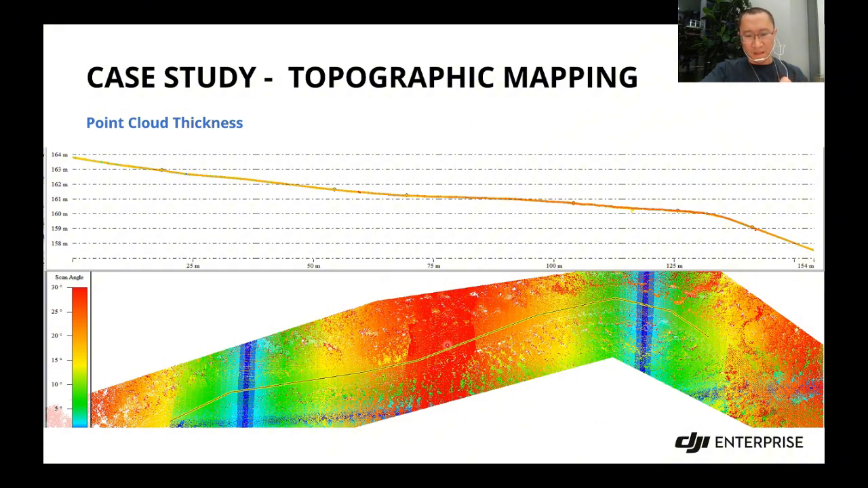So in the middle of this area is a connection of two flights. We don't want different layers; we want a very complete, very smooth point cloud. I made a long cross section here, and you can see the point cloud is very smooth, very continuous, with no different layers.